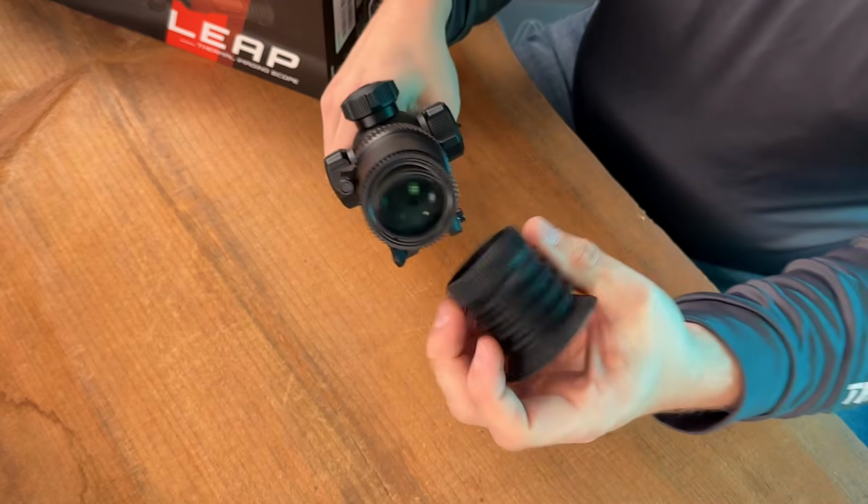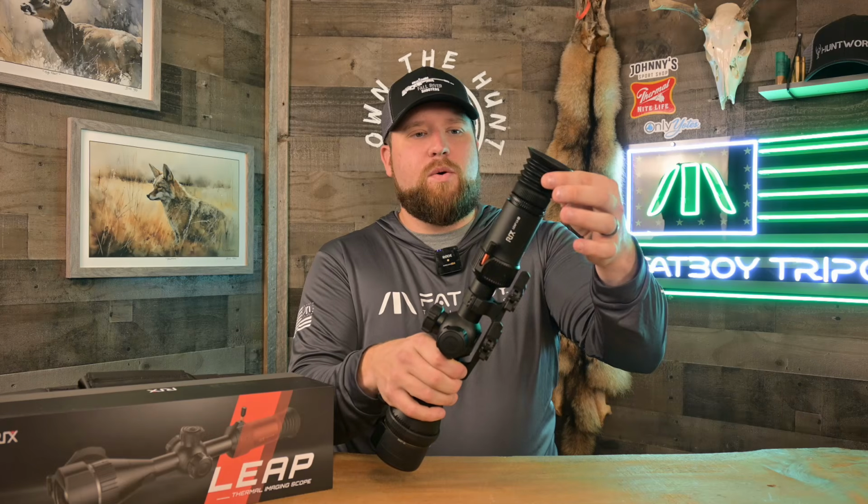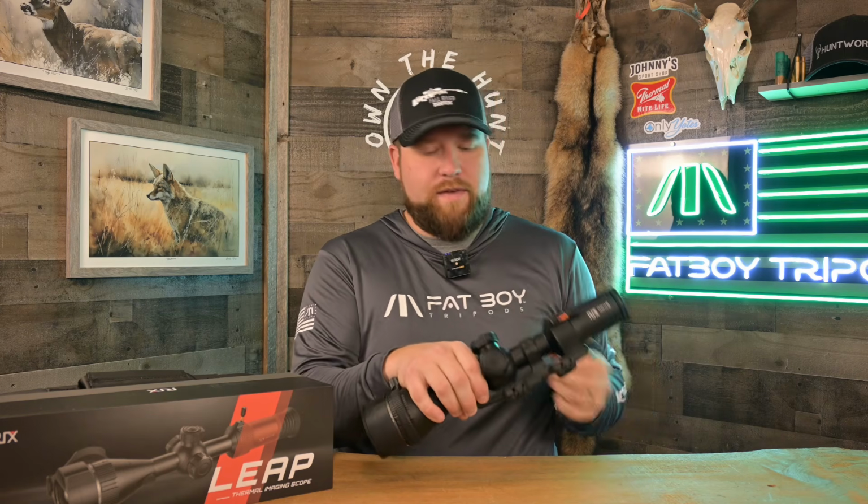You have to stretch it over the top of this rear diopter, and it's quite a bit smaller, so it's kind of a pain to stretch around it. With that said, once you get it on, it's probably not really coming off. Just not a fan, guys.